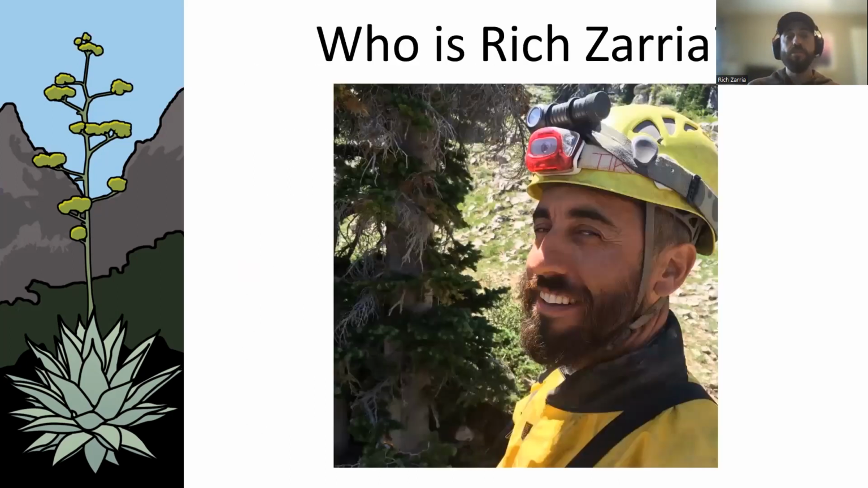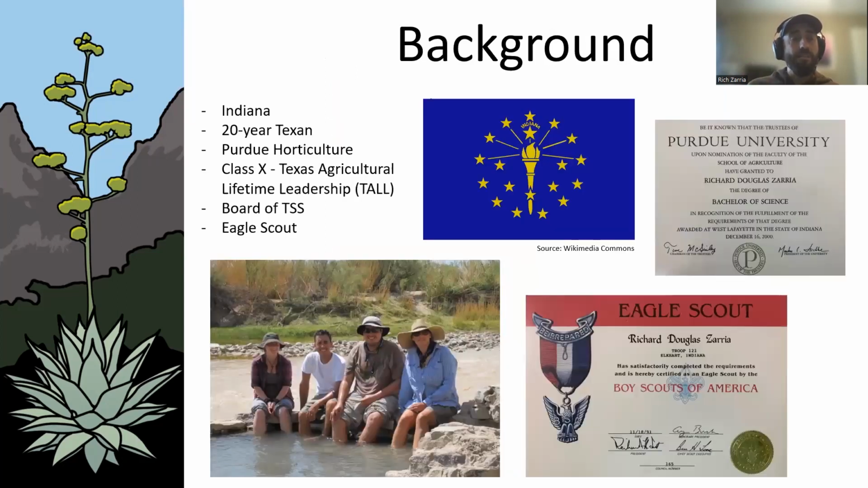So who is this guy? Who is Rich Zarria? This is me at Main Drain Cave in Utah, where I had to go into a cave that was very, very cold. And I was smiling after being very, very intimidated. I saw a really big cave before I was ready, and that's me up 9,000 feet up in the air in Utah. My background: I'm an Indiana native.